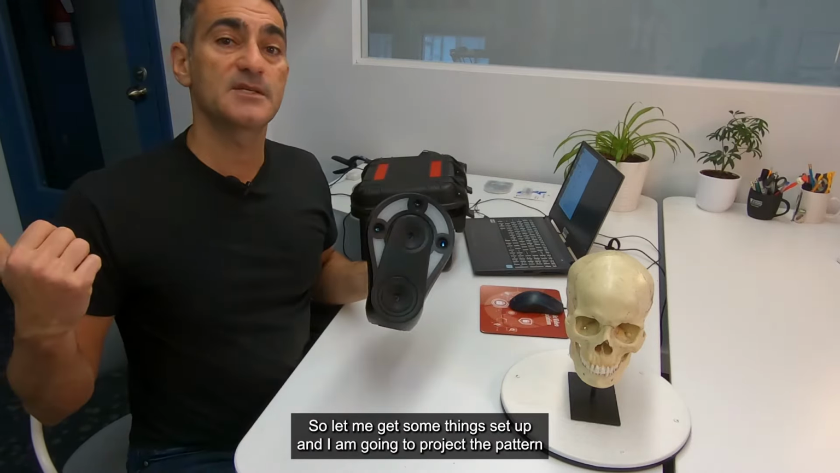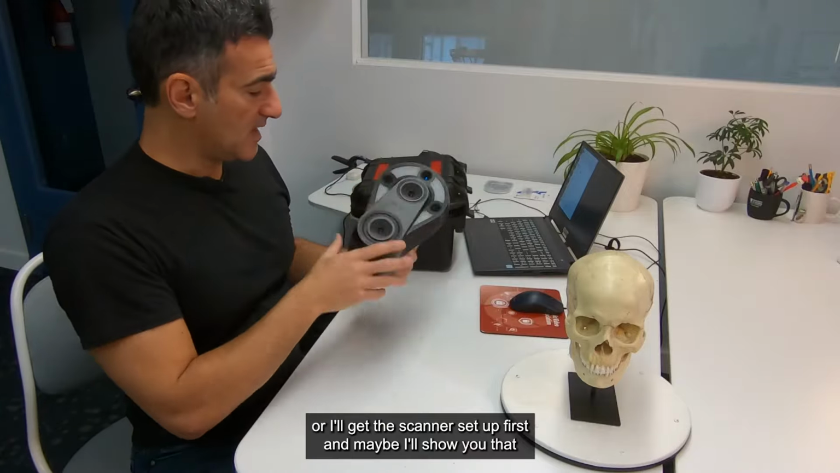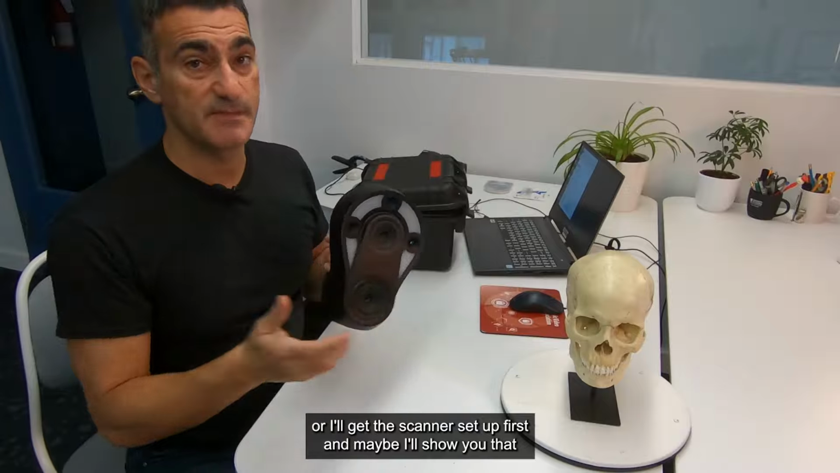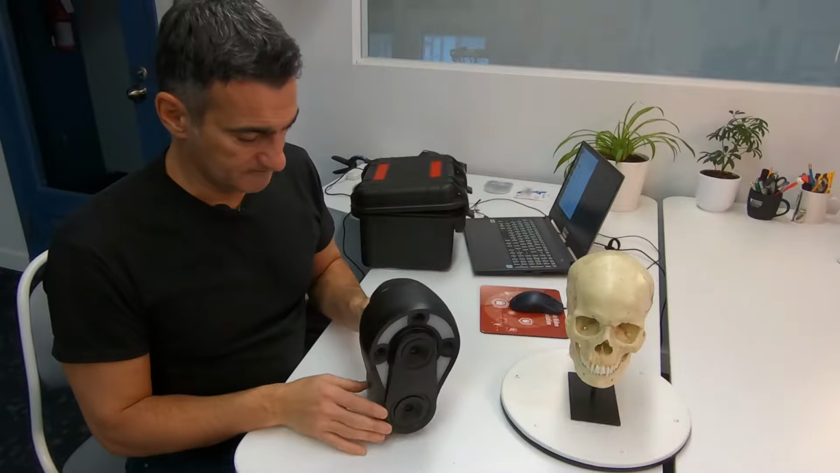So let me get some things set up, and I am going to project the pattern, or actually I'll get the scanner set up first, and maybe I'll show you that, and then I'll get into the infrared, and we'll see what that looks like. So give me a second.